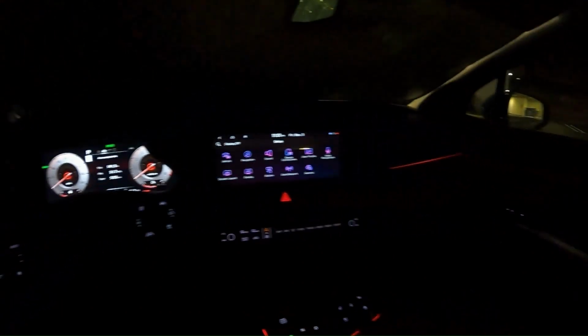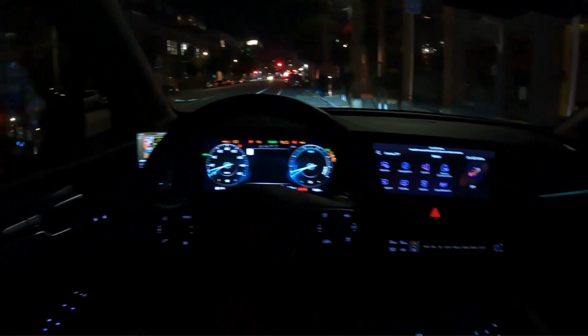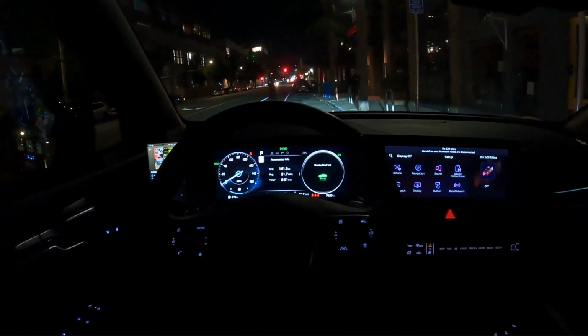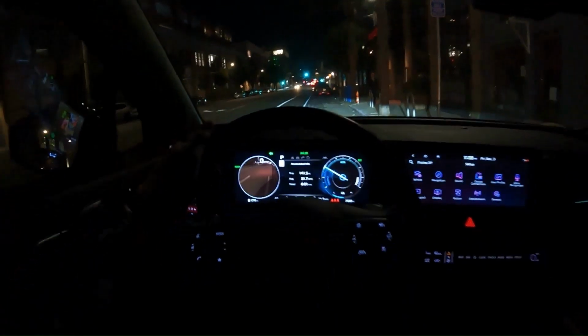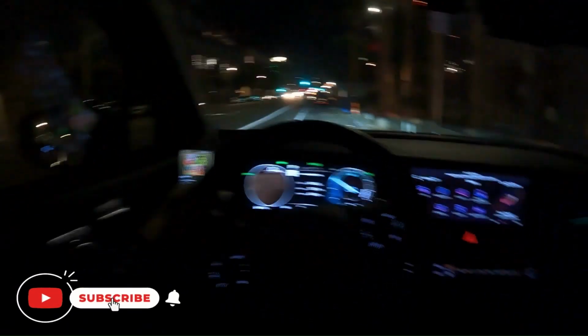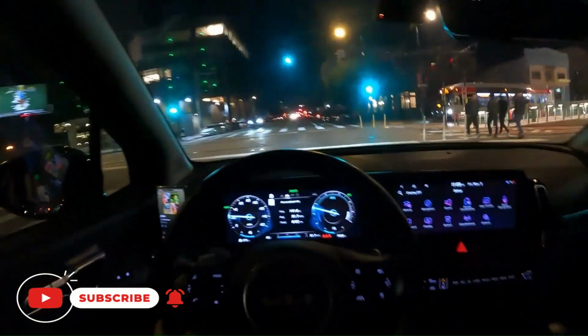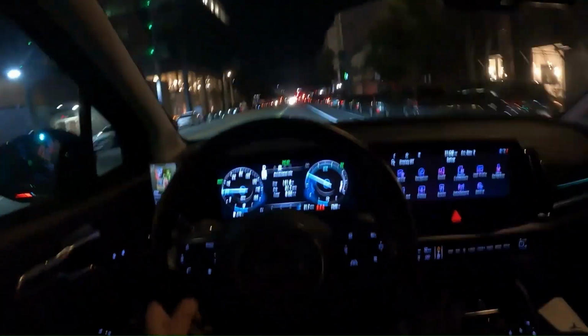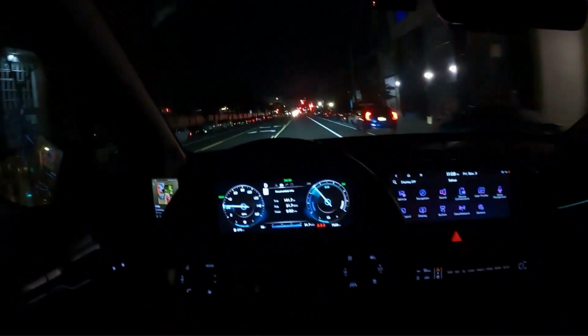Okay, well, let's get started on this drive. Okay, turning on the car, hit the start button, and it'll say ready to drive. When I turn on the turn signal, it's going to turn on the camera in the mirror. I took my foot off the gas and it goes into EV mode. And right now I'm applying light pressure to the gas pedal to keep it going.